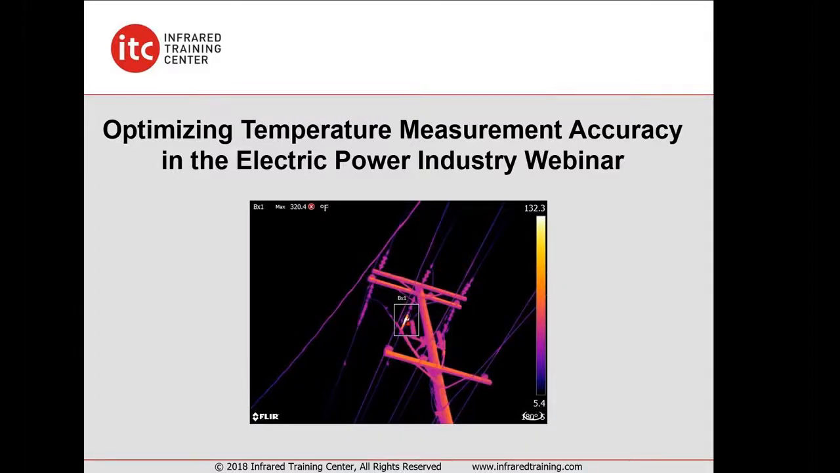I appreciate having the opportunity to speak about infrared camera resolution today and its impact on temperature measurement. It's really one of the more important considerations if you're buying an infrared camera or perhaps already own one, and you're not sure if you have sufficient resolution for your application.